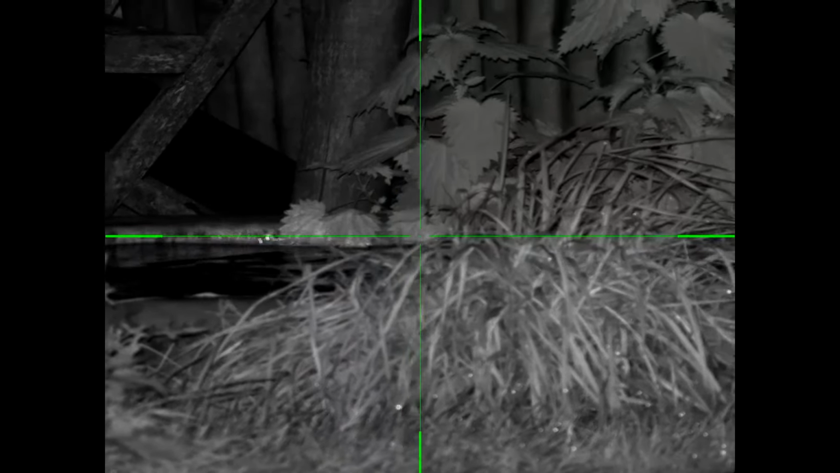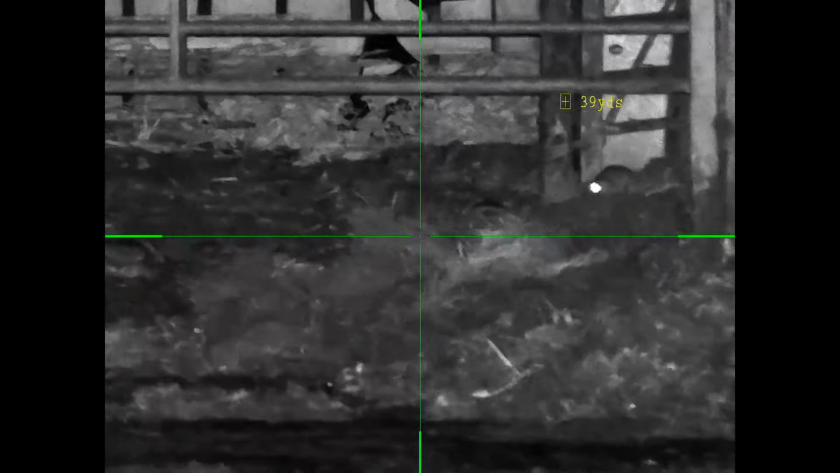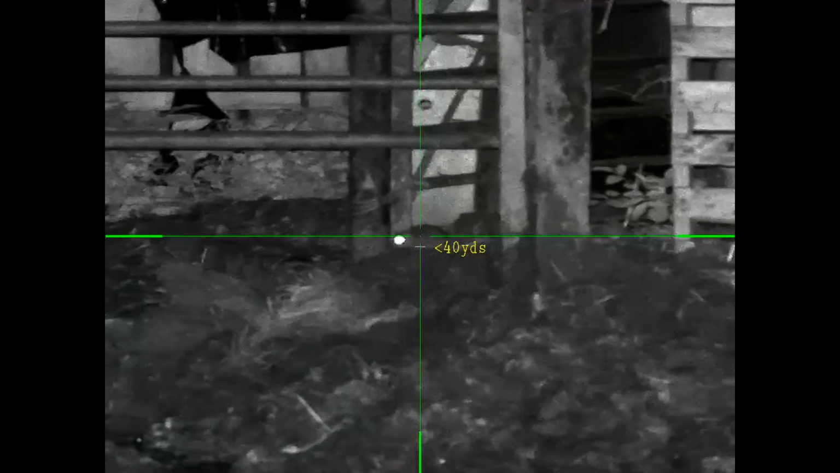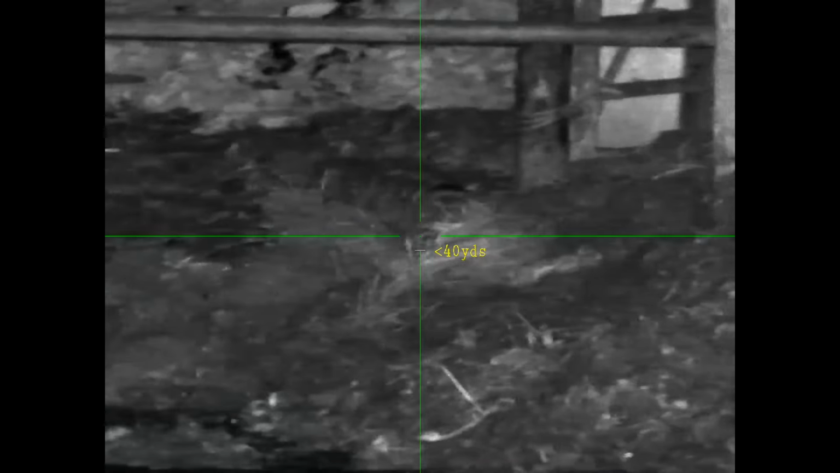Bit of a splash in there. Oh, beautiful 40-yard shot. How about that?